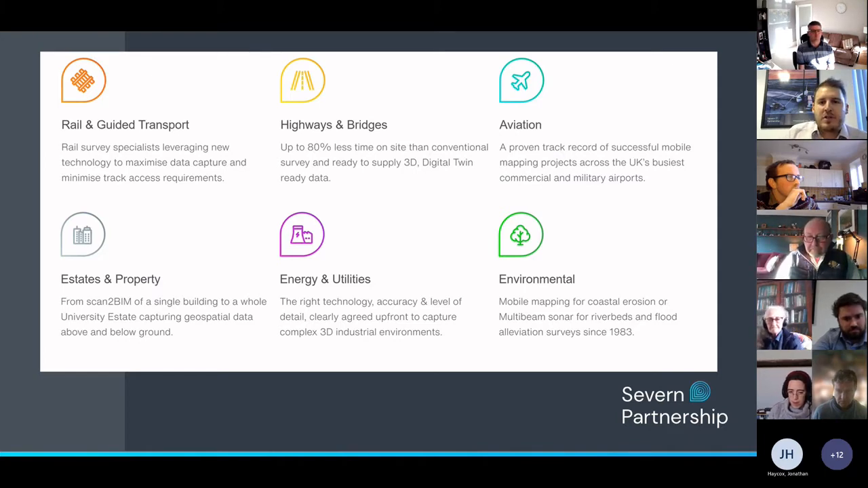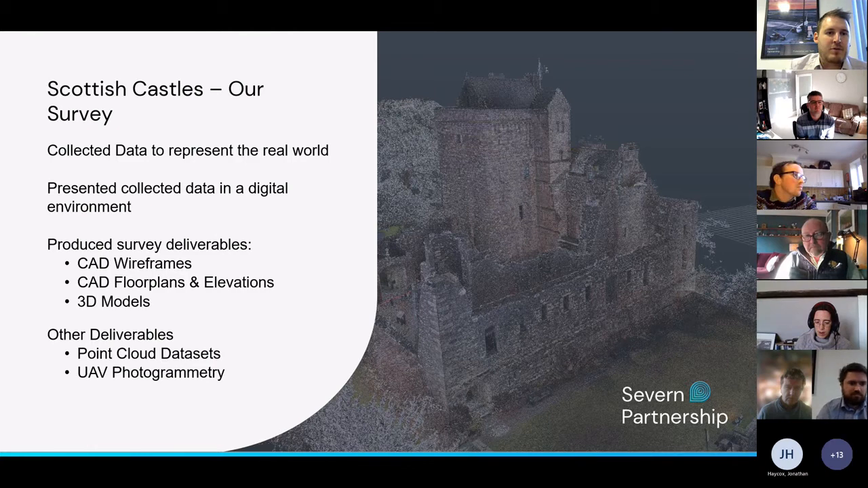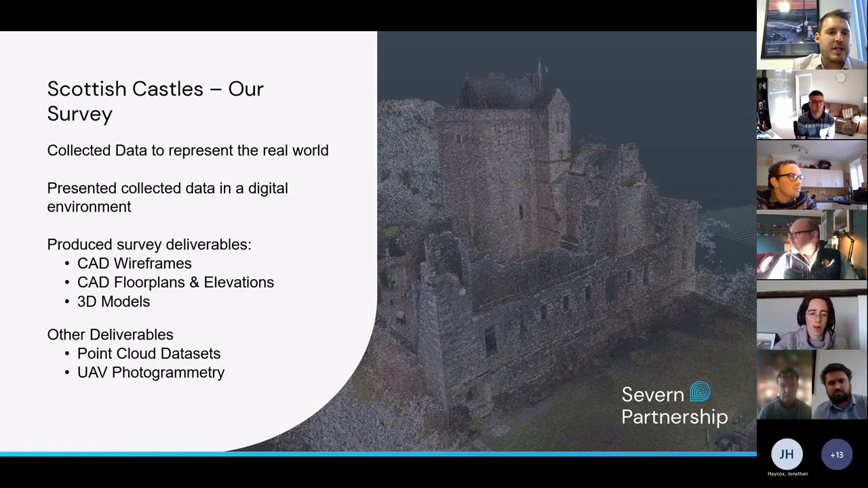So if we go on to the next slide, the project that James will go into detail on is a project that we worked on for Historic Environment Scotland. It was surveying multiple castles around Scotland for a digital archive of data. The project specification was very tight, and they wanted to couple as many technologies together as possible, but maintain the accuracy. That was the key thing for them.